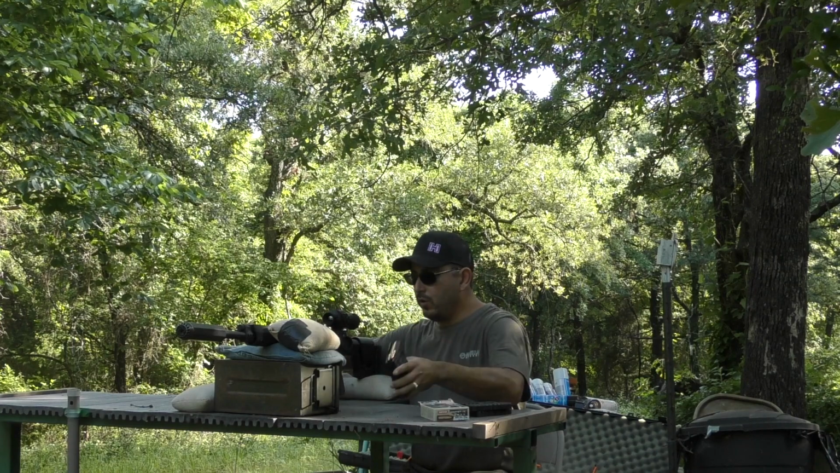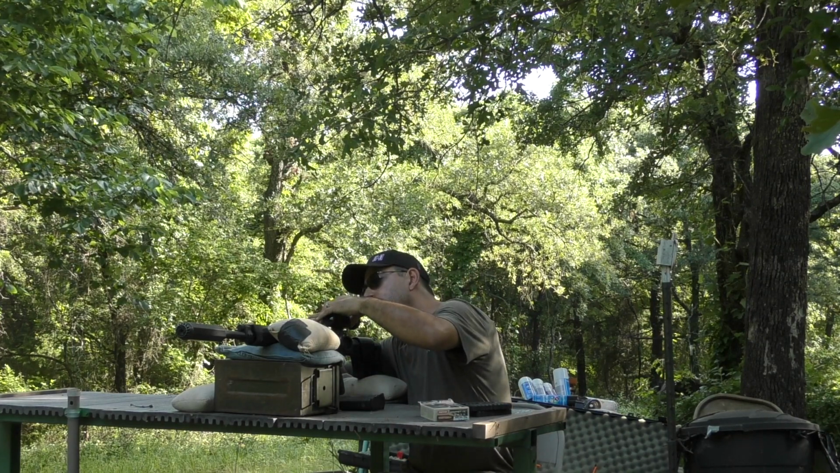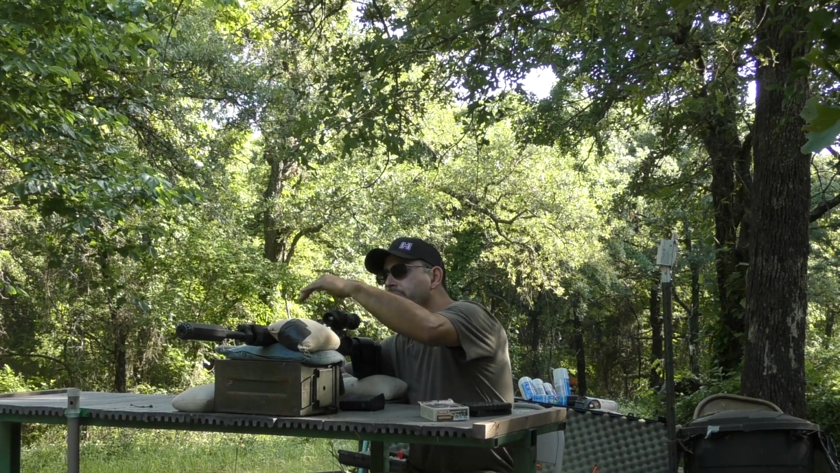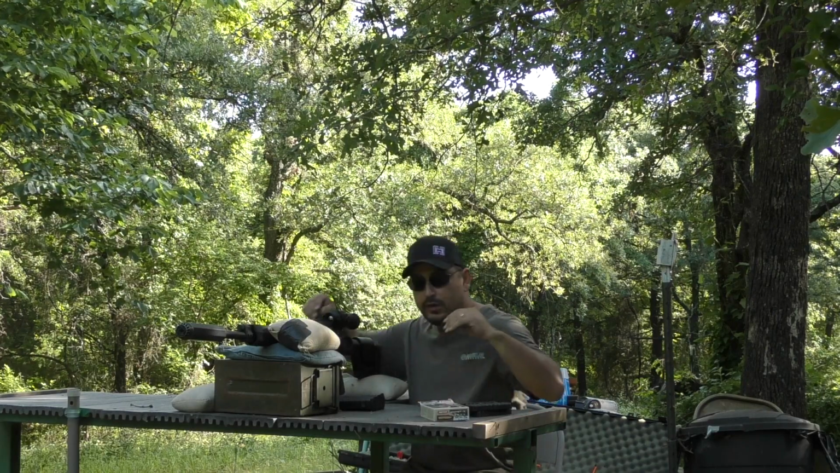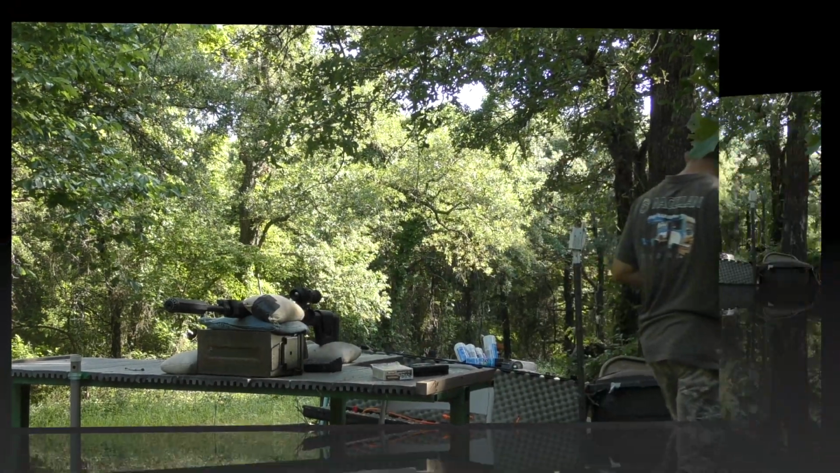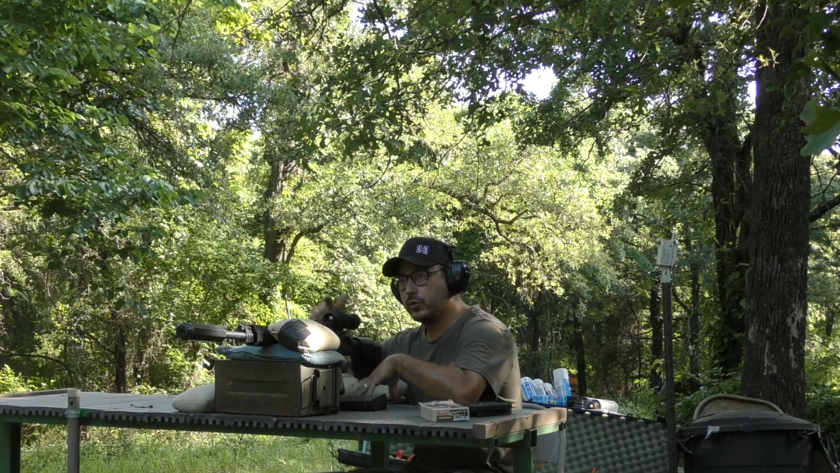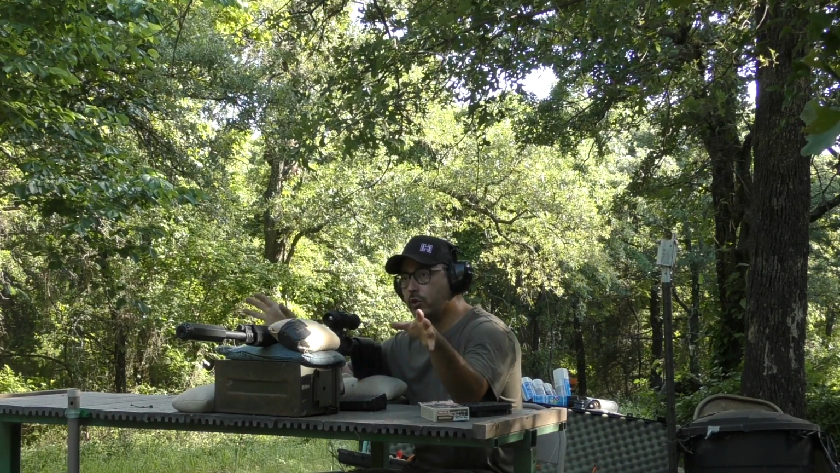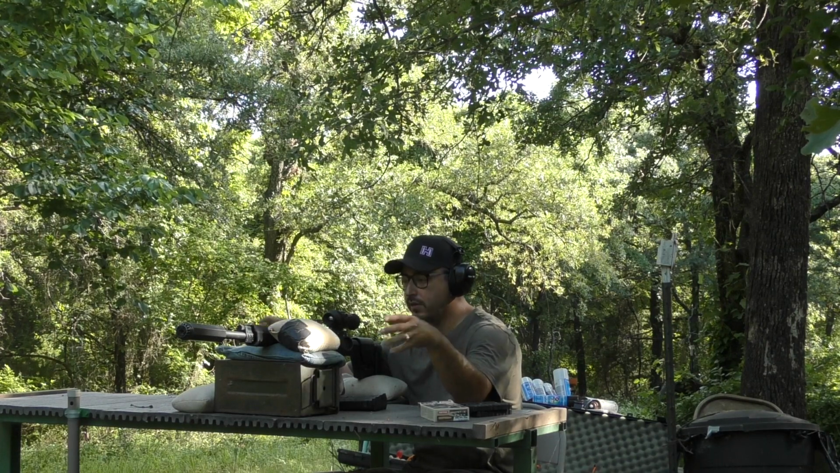Alright, got cameras rolling. I have connected my brass catcher that has my external battery pack piggybacked on it. Firing up the Super Yoter 25. Ready. The Super Yoter does not record audio, but it does record video. So I'm running multiple cameras, so I'll probably just splice in the audio from one of these other cameras to give you the effect.